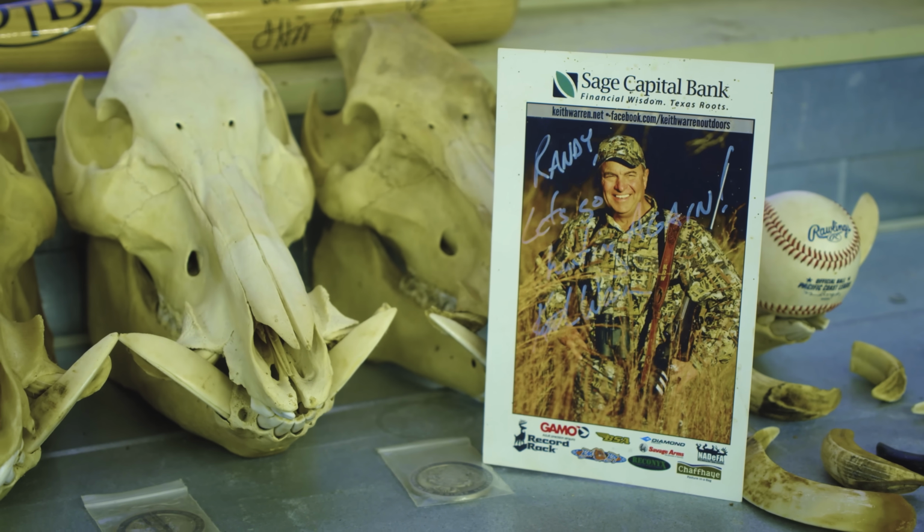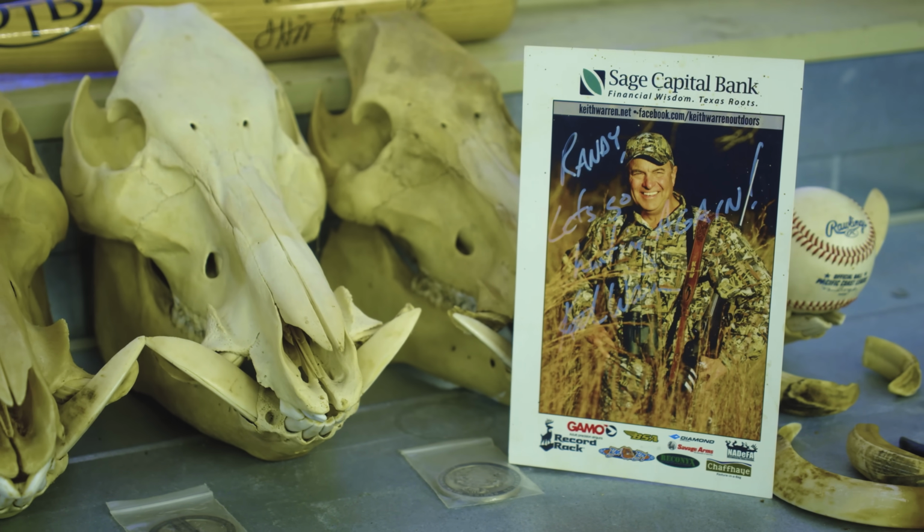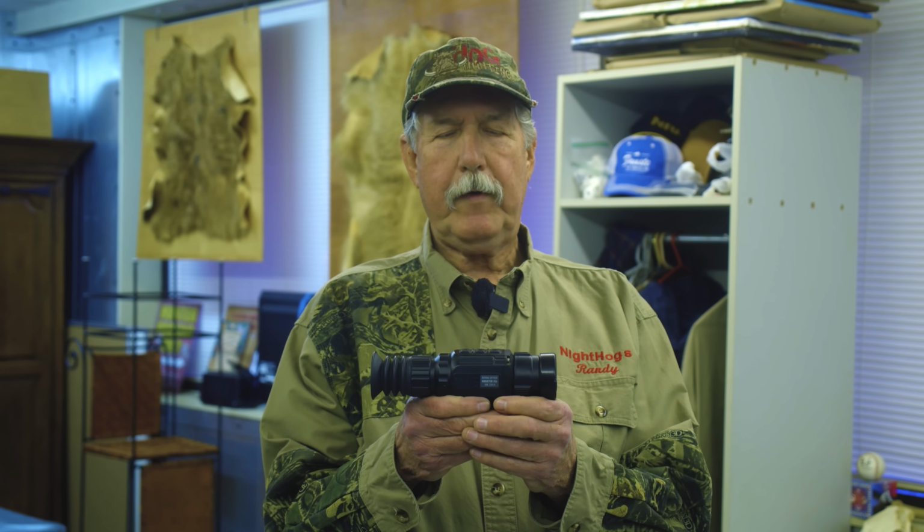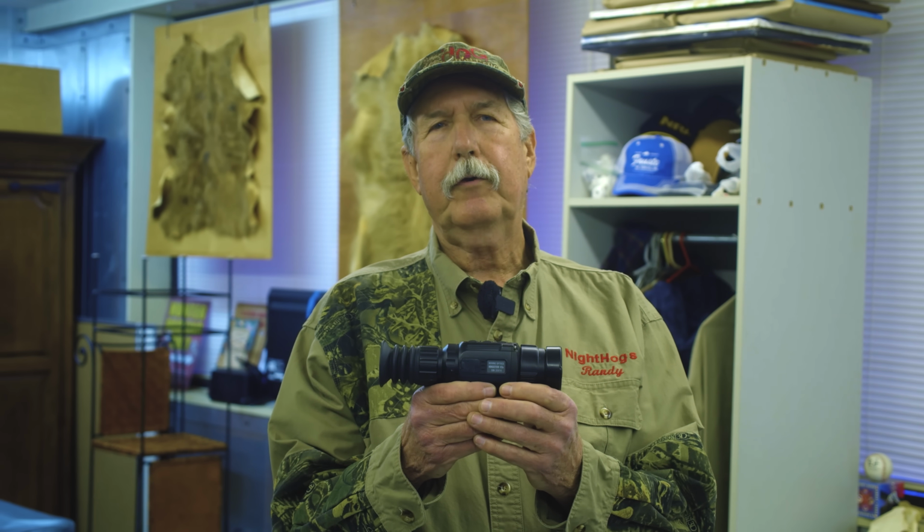And he and I and Gerald had a blast doing it. And Randy and Gerald are like family to me, and so are the Tillers. And so I put the two families together, take Taylor and go hog hunting. Let's see what happens.